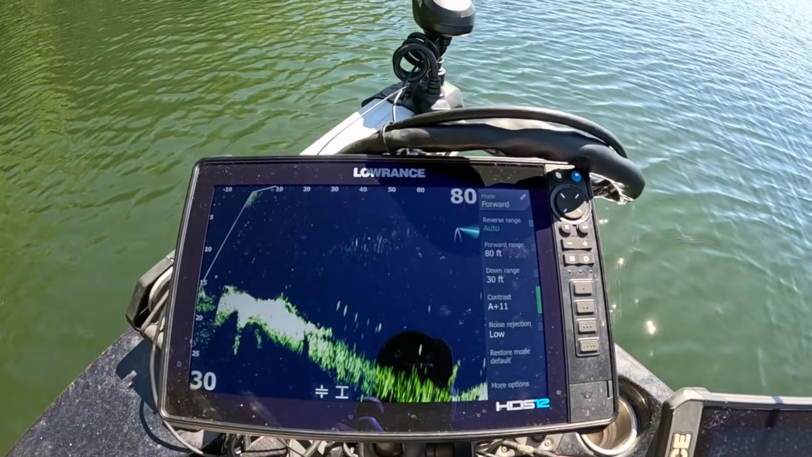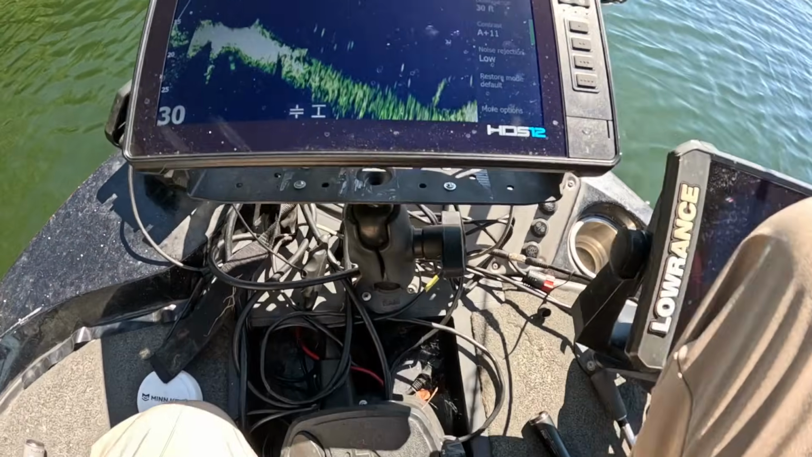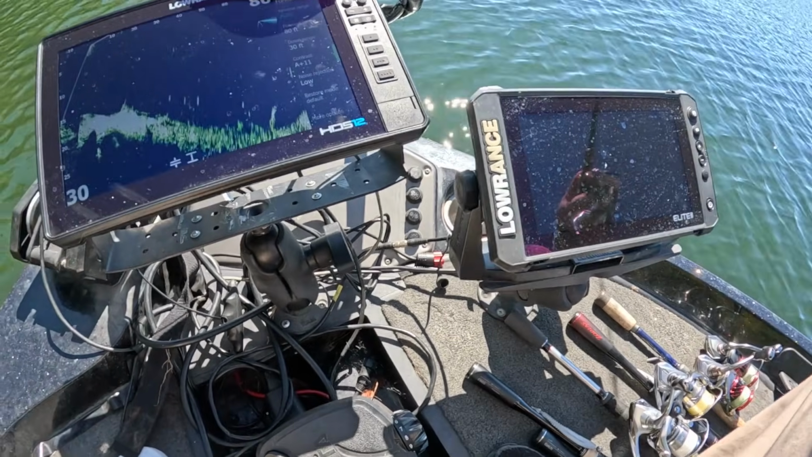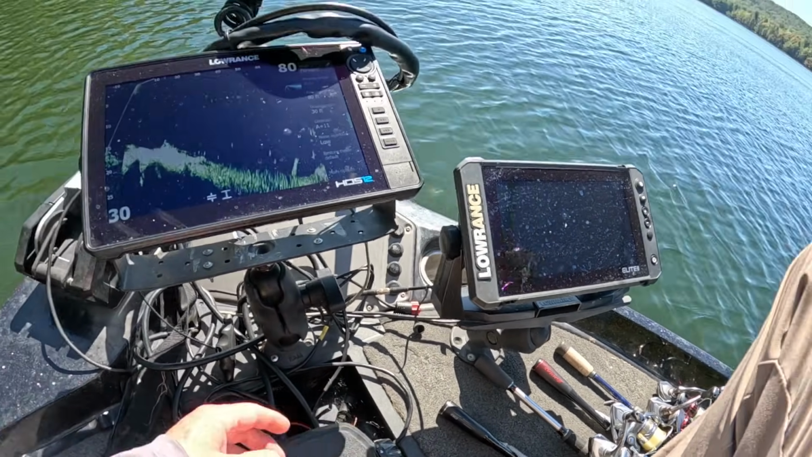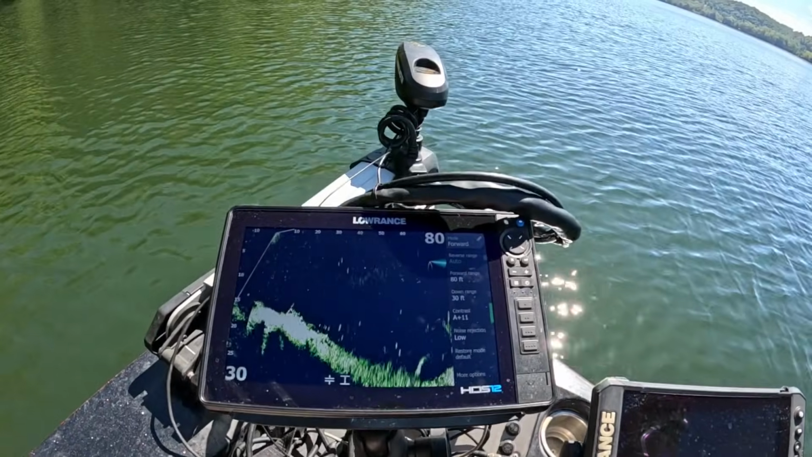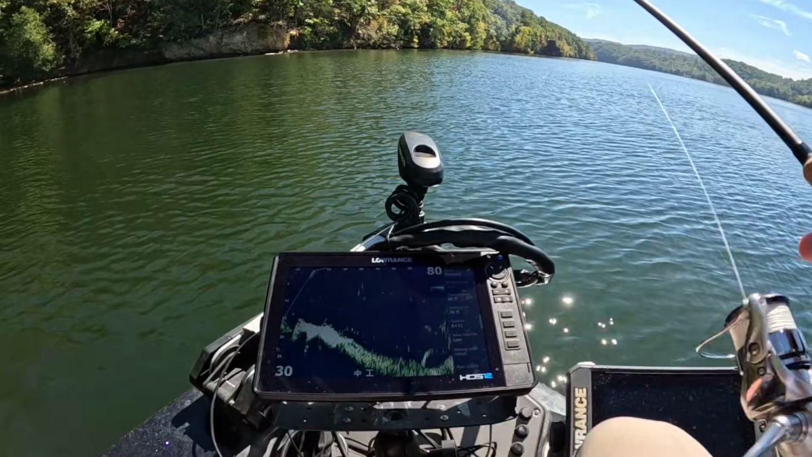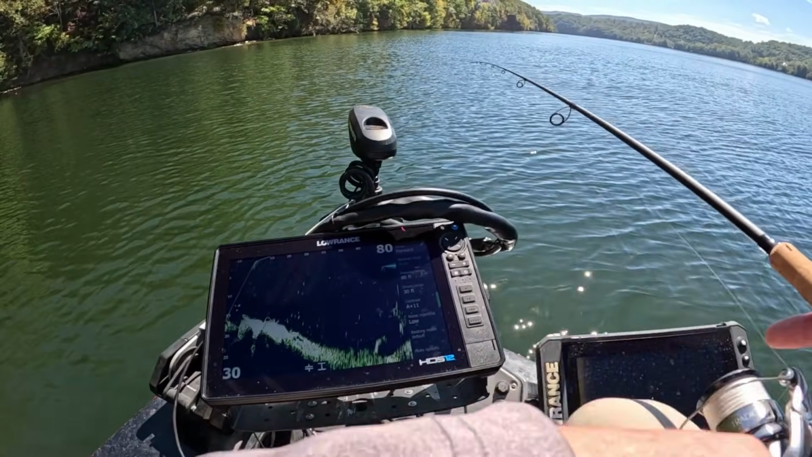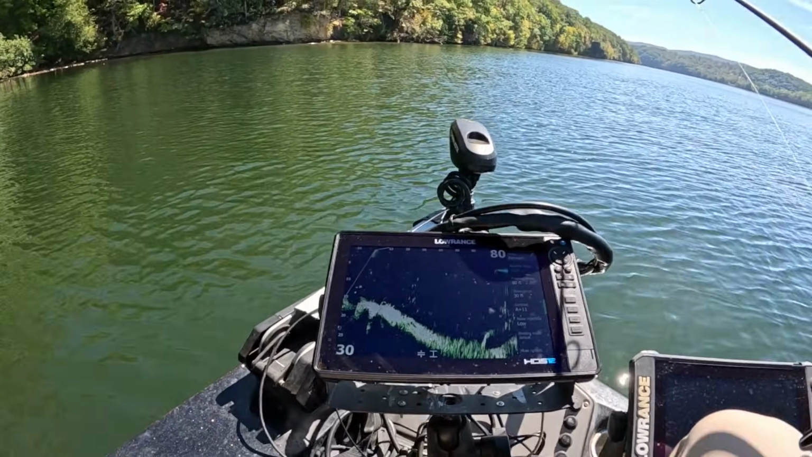Unlike when you're running a minnow, you're going to be further out because you're on high on your trolling motor, trying to cover as much water as possible with the minnow. This is very finesse. It's actually quite similar to bed fishing. And on the depth, I'm on the side of a bluff here, so I'm at 30.